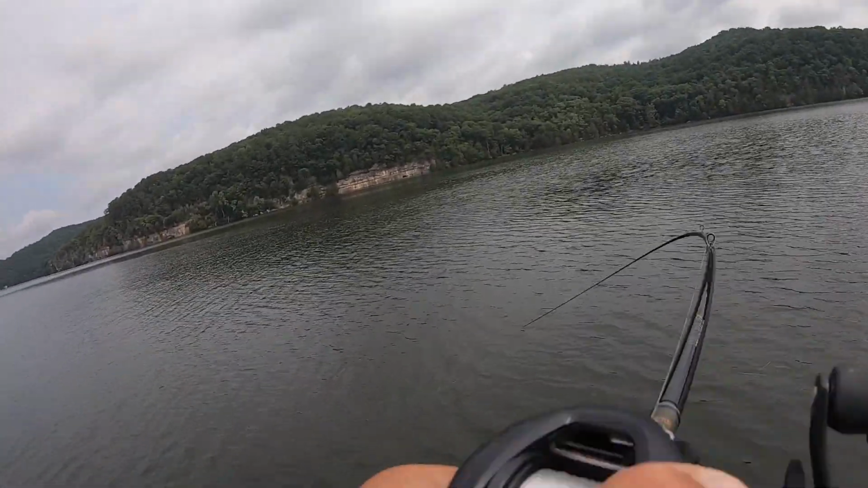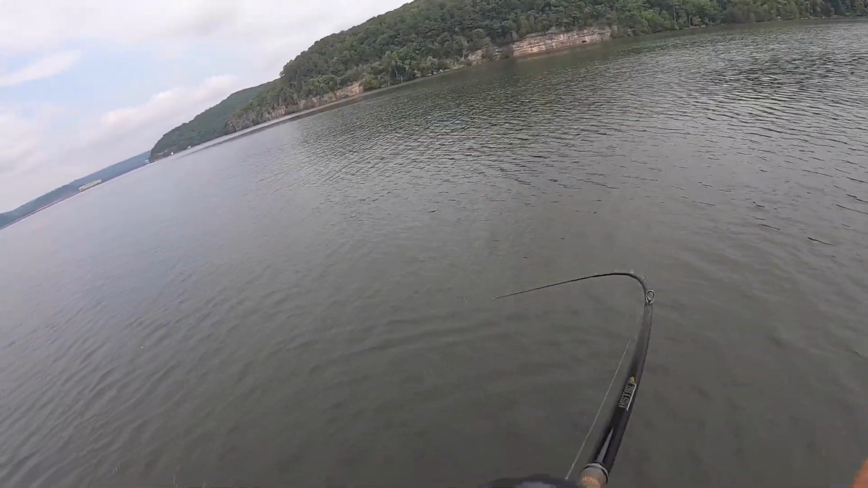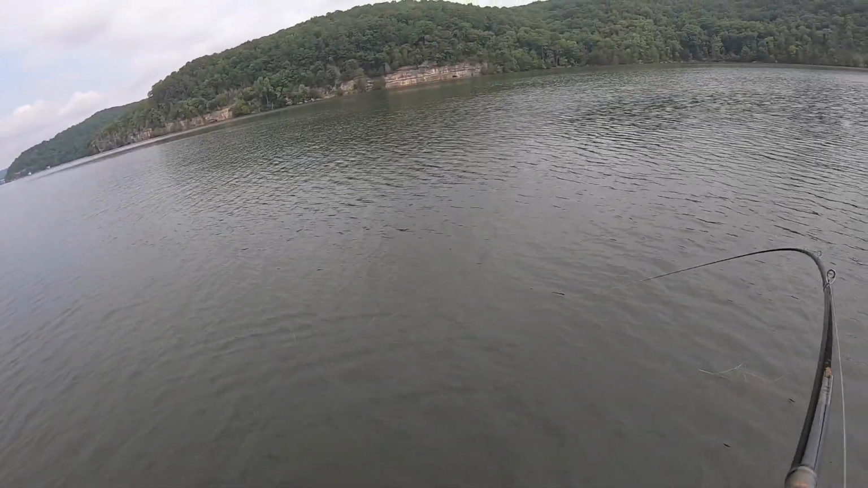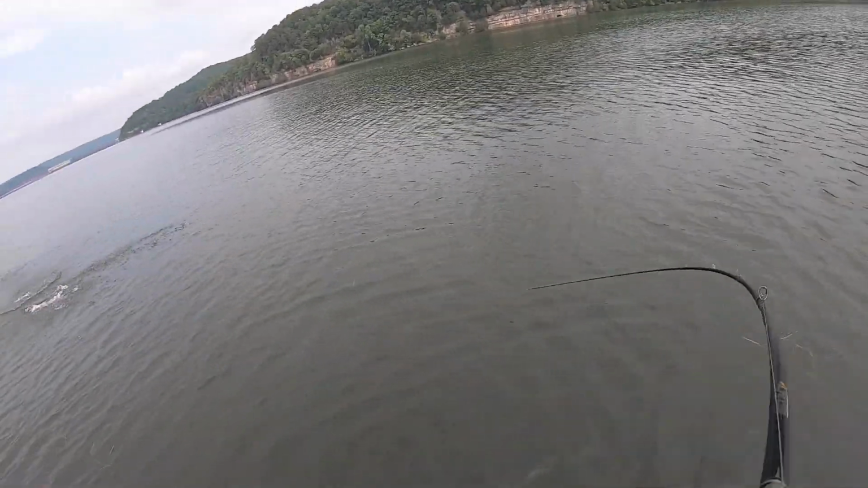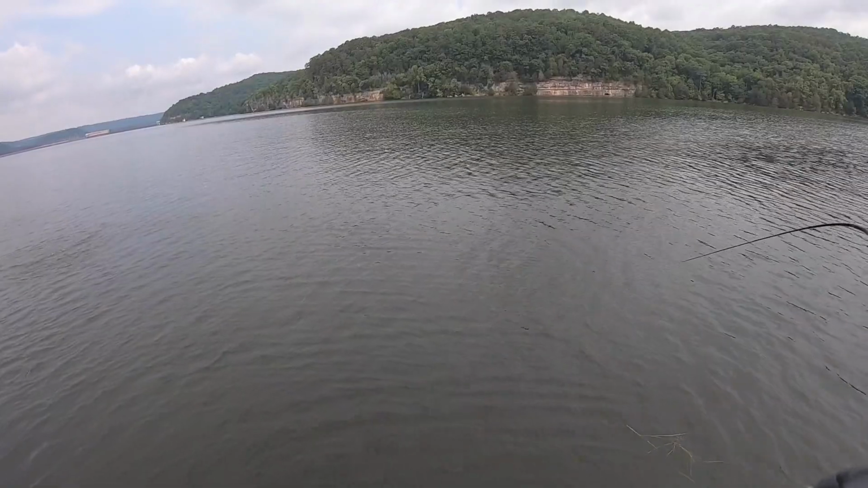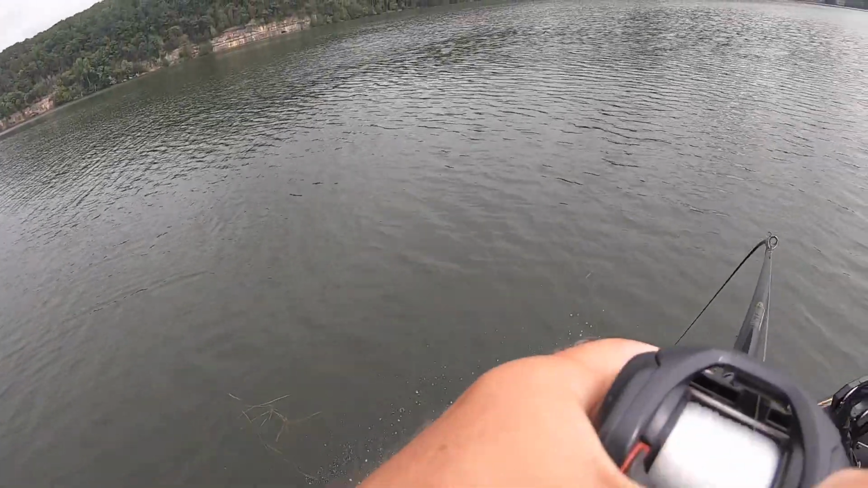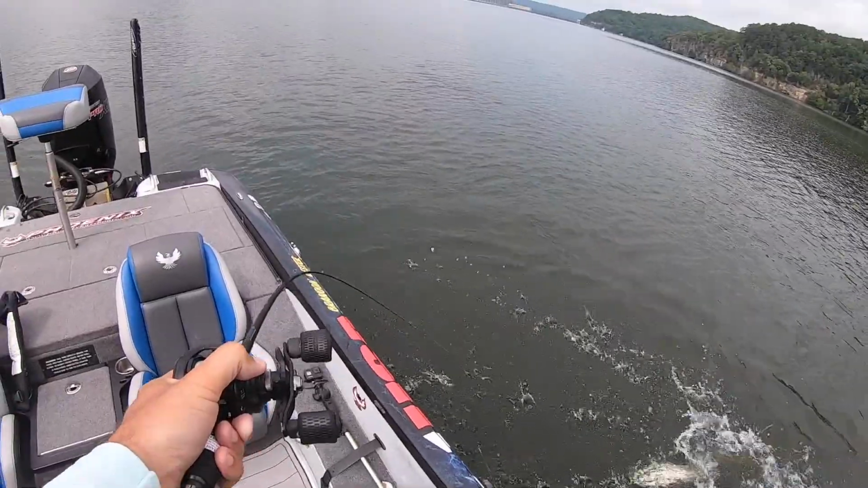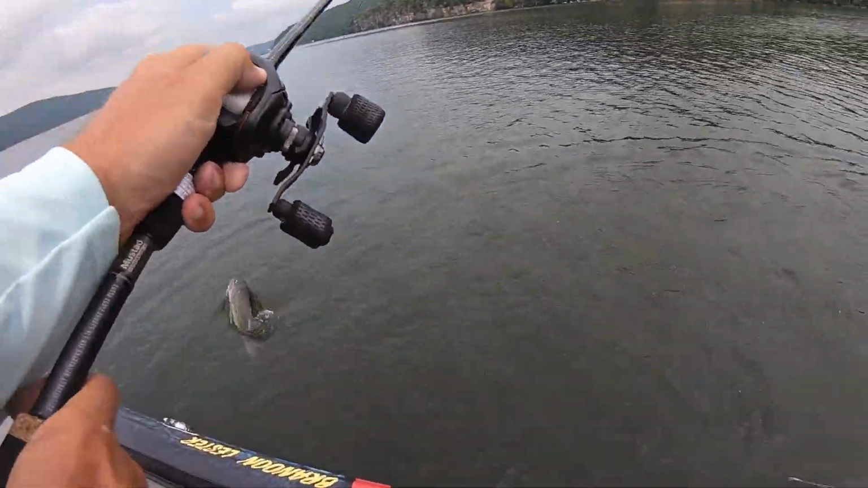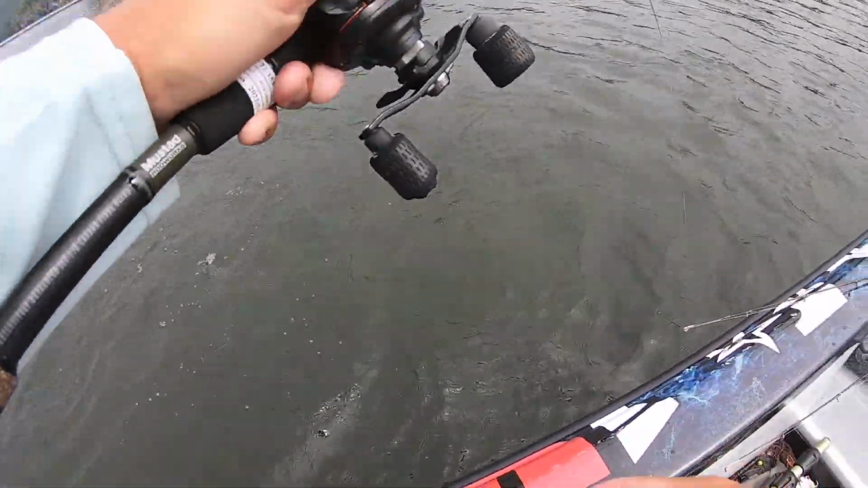There he is, big one too. I knew I seen him down there. That's a big one. God, I mean a giant. Jeez. God, that's the biggest one I've caught on Guntersville in a while right there, folks. Gosh. He's got that dang hair jig.